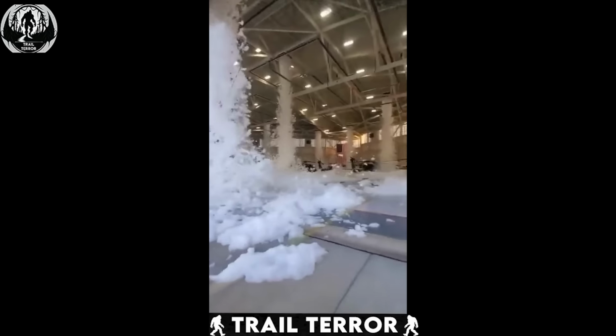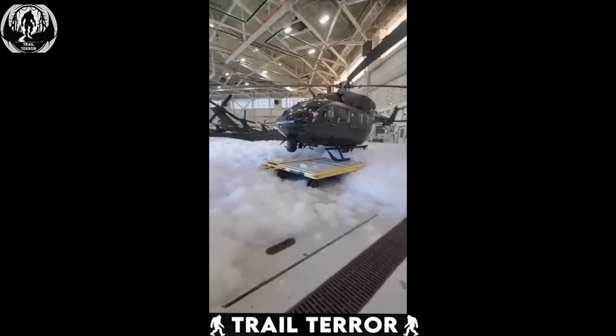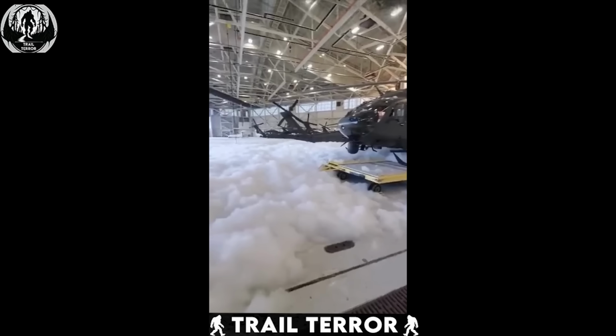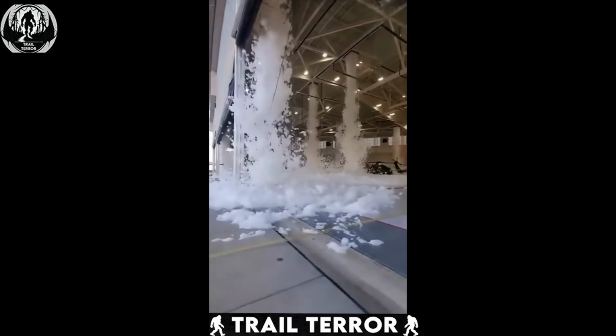It's pretty crazy to see all that foam, and it looks harmless enough. But those systems are designed for specific purposes. It's a good reminder that even the best technology can have its off days.